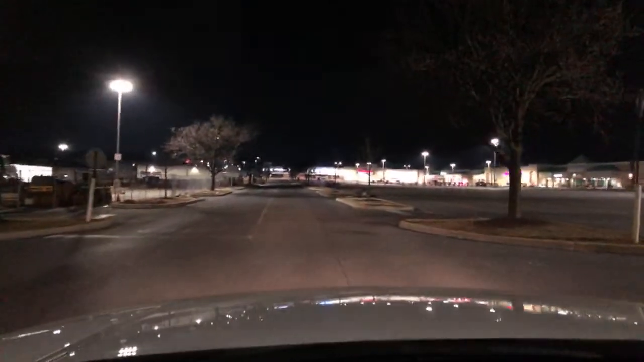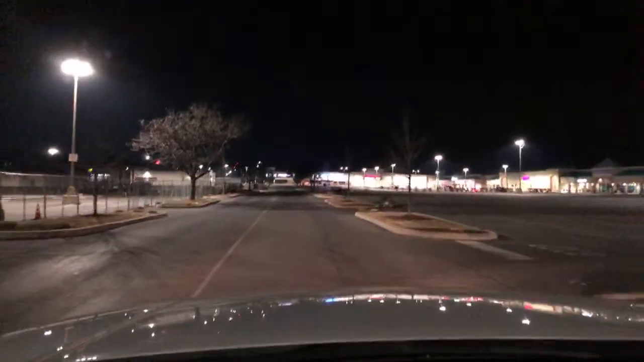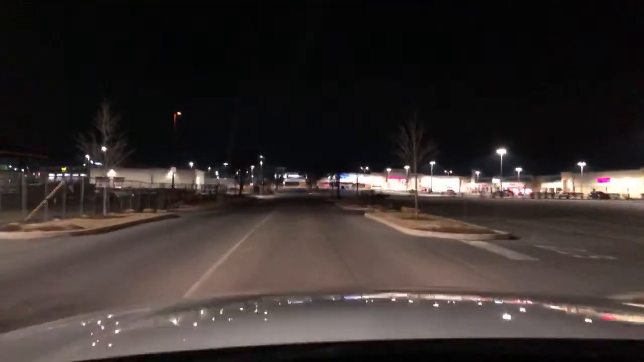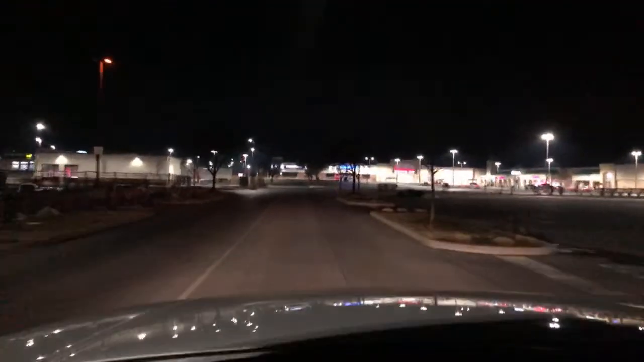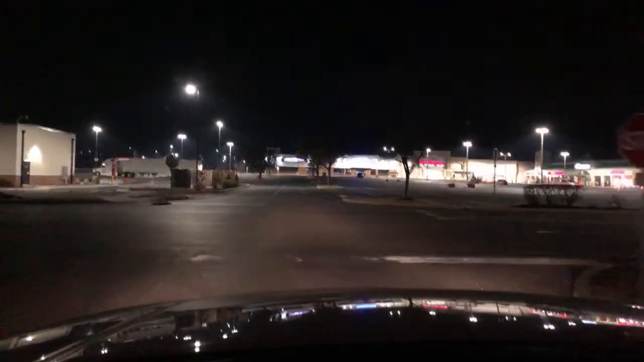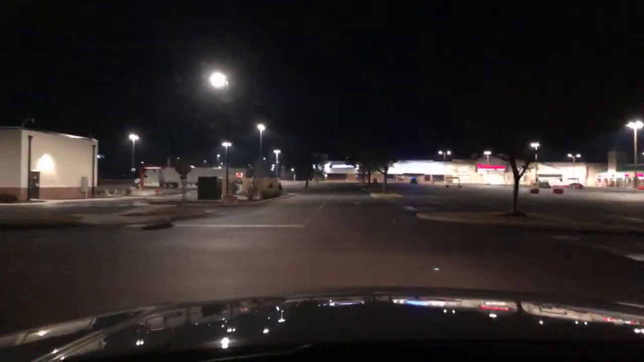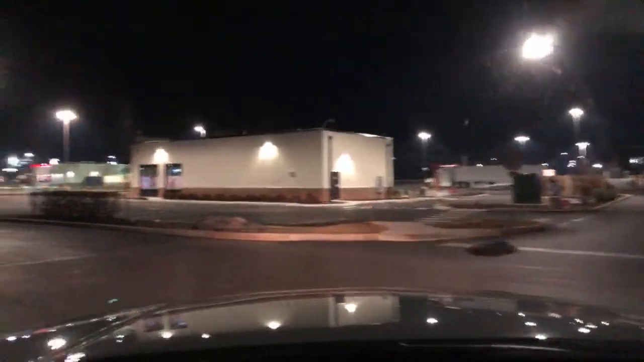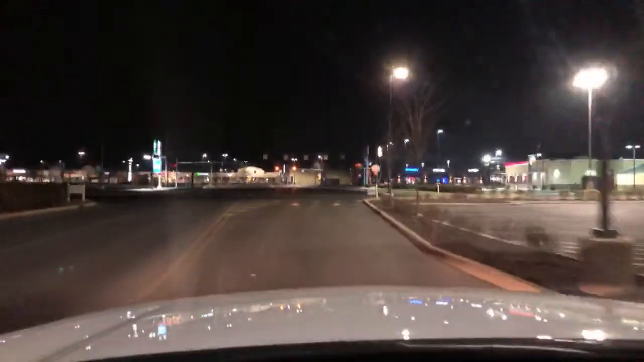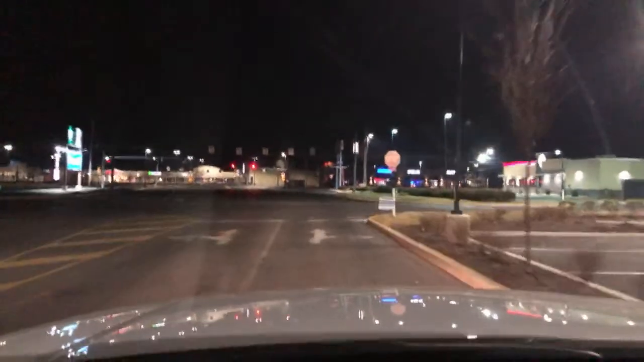Could be just sitting there getting head or something. I don't know. I'm going to move up here and see what happens. So far they're back there. Let me see. Are they moving? I was going to go where that tractor trailer is, but I don't want to park next to the tractor trailer. Might think that's a little funny business going on there. Let me head up to the Wawa.